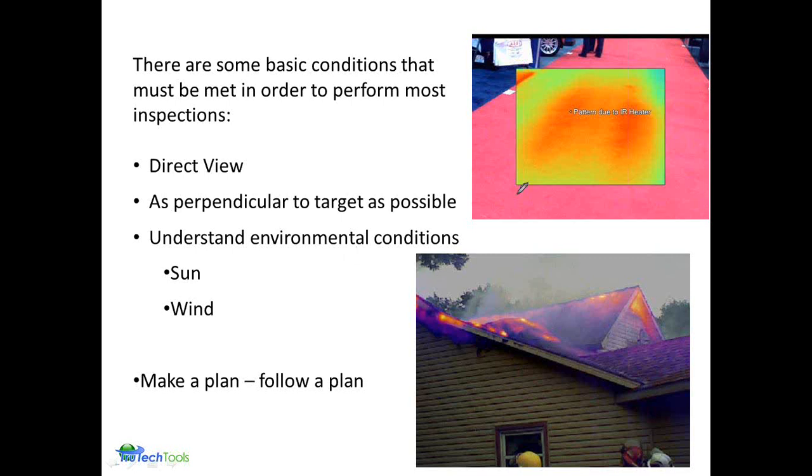Just draw your attention to the upper right hand corner, an image that I just happened to take at a trade show. This is showing the heat pattern from an infrared heater that's actually pointed down on the carpet. I thought it was just kind of an interesting thing, and having a camera will travel, so to speak.